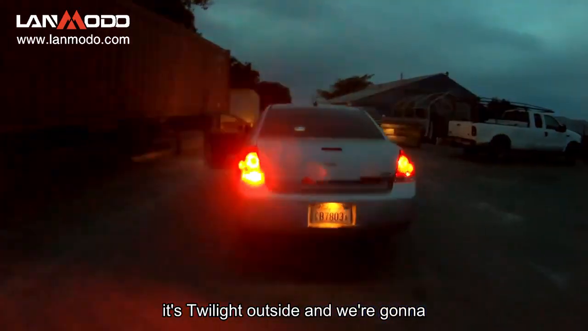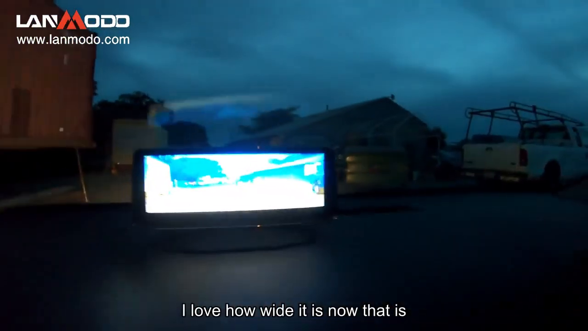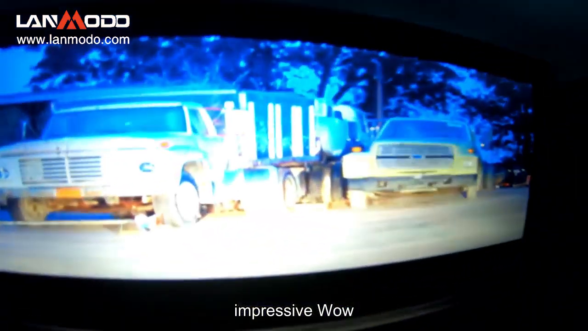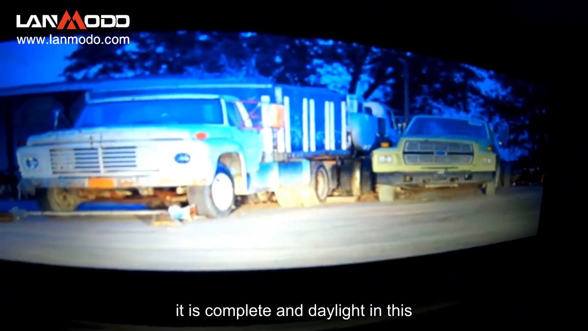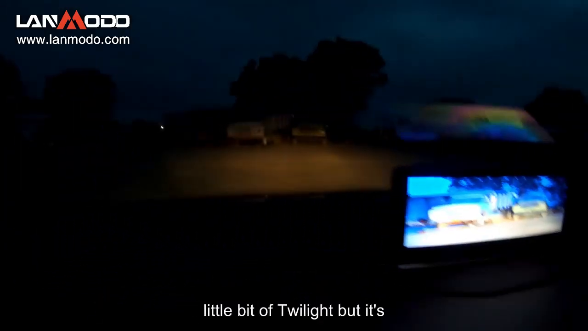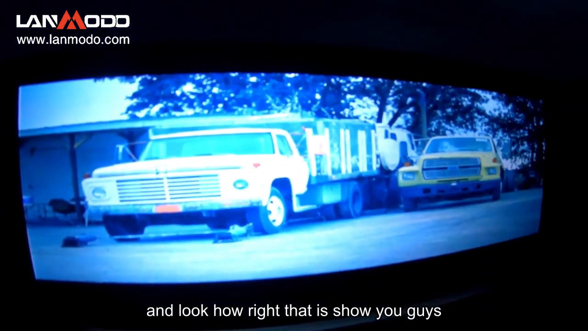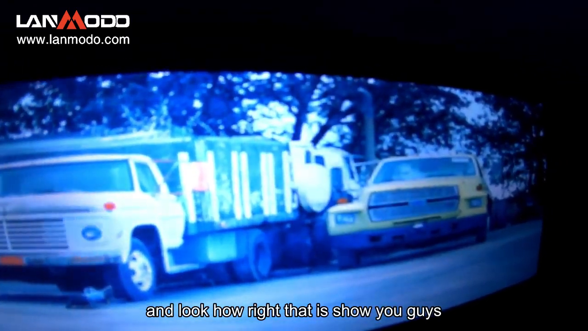Twilight outside, and we're gonna do a twilight test. I love how wide it is. Now that is impressive. Wow, it is complete daylight in this screen. It is dark outside, there's a little bit of twilight, but it's completely bright. Okay, so now I got my headlights off, and look how bright that is.